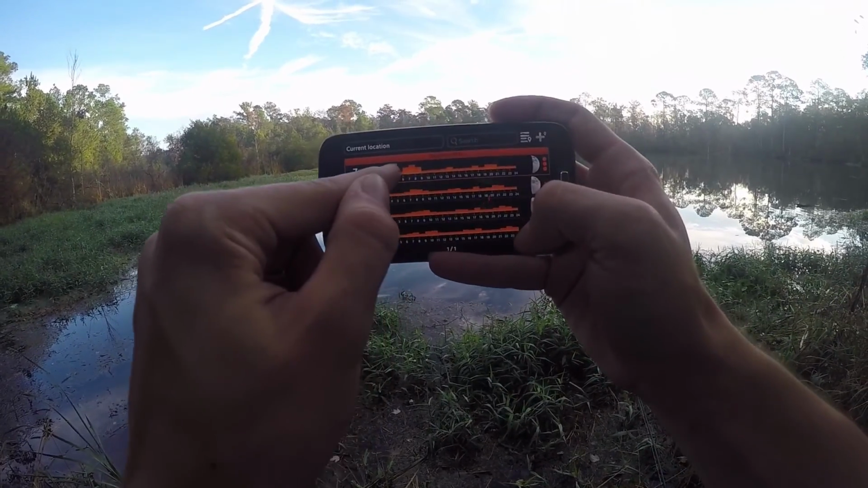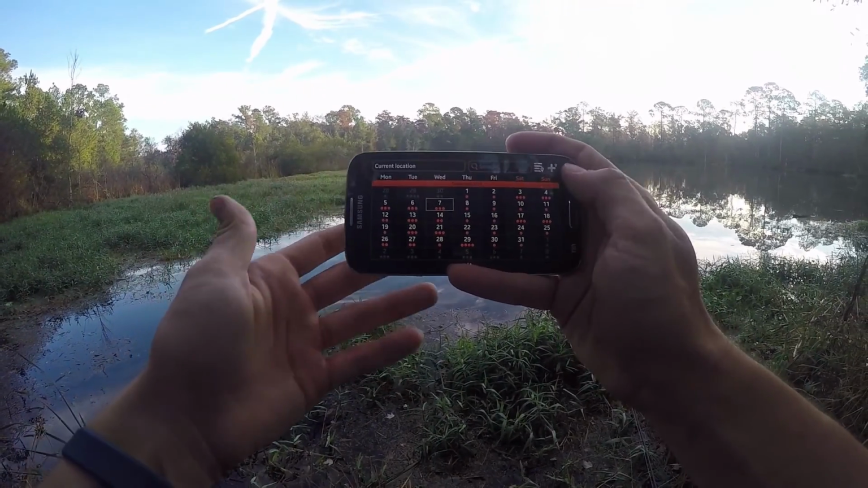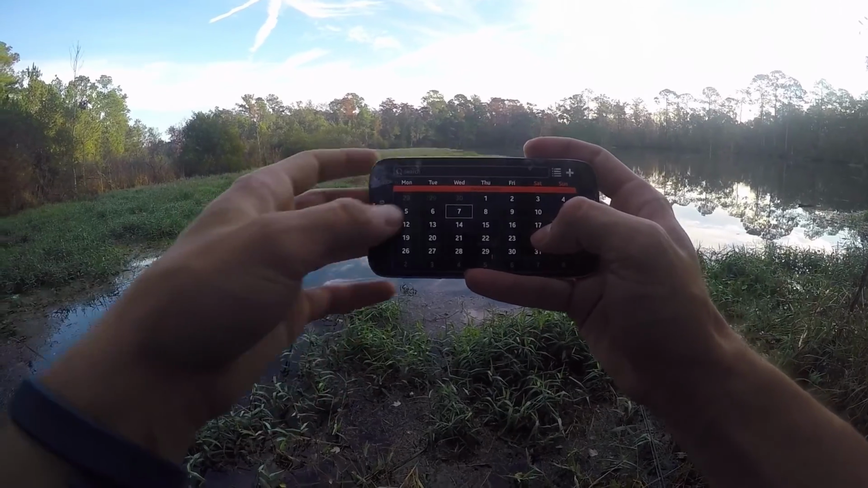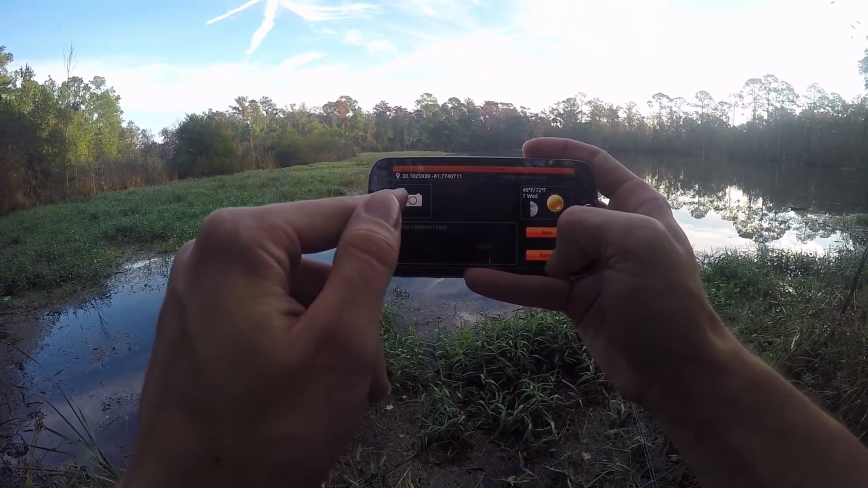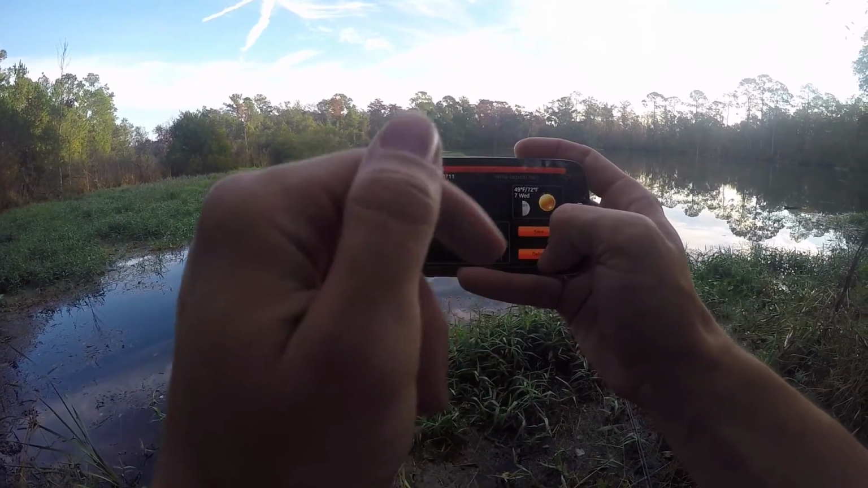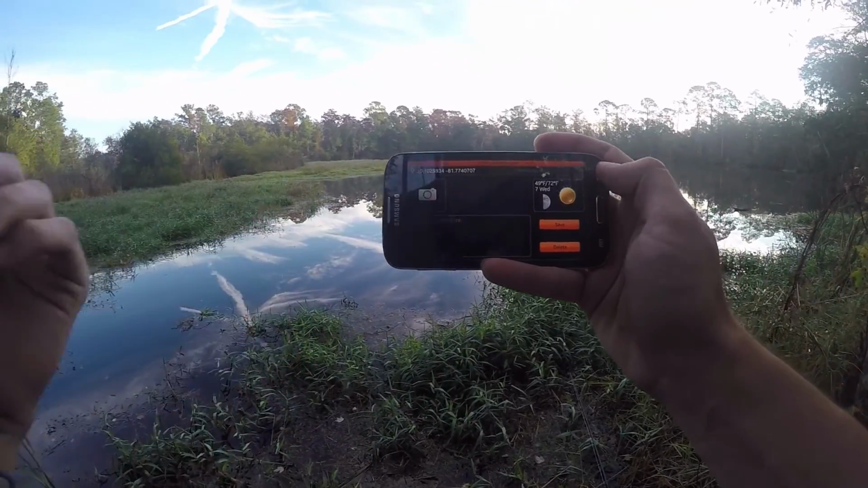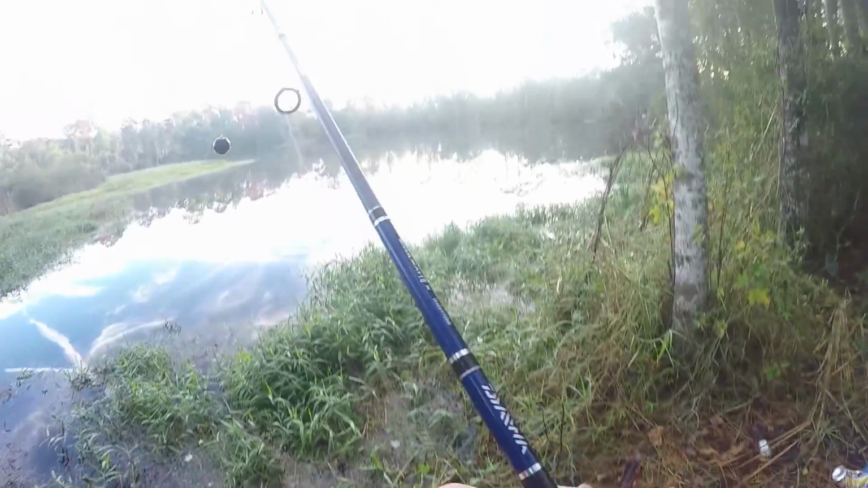So today looks like it's 6 to 9 per the lunar table. That's pretty cool. And if I want, I can actually make a note at this location. I can add a camera or add a picture, write a caption, comment, and it'll save everything, and it saves the actual latitude and longitude, so that's really cool. Overall, I really like the app so far, so let's just cast out there and hope for the best.